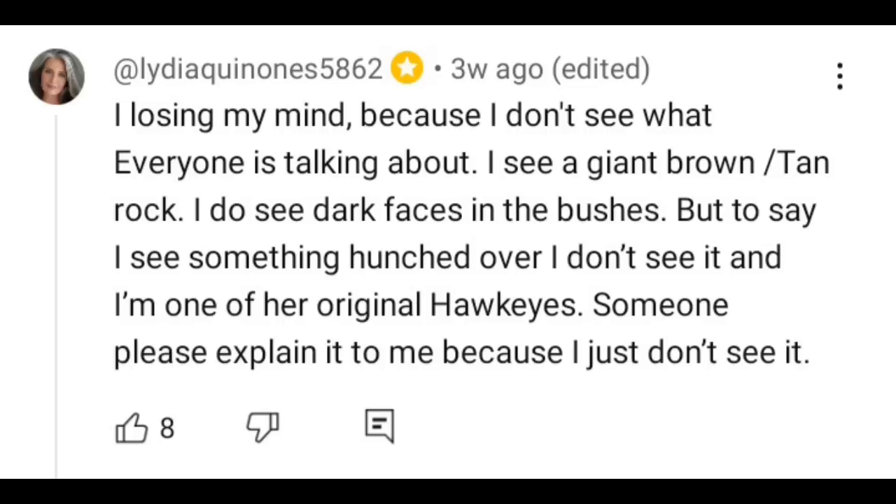Lydia writes, "I'm losing my mind because I don't see what everyone is talking about. I see a giant brown tan rock. I do see dark faces in the bushes, but to say I heard something hunched over, I don't see it, and I'm one of her original Hawkeyes. Someone please explain to me because I don't see it." I think Lydia here is the only honest member that you have, Dee. Like, at least she's being honest.